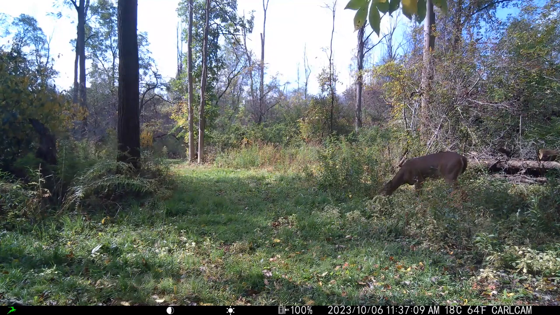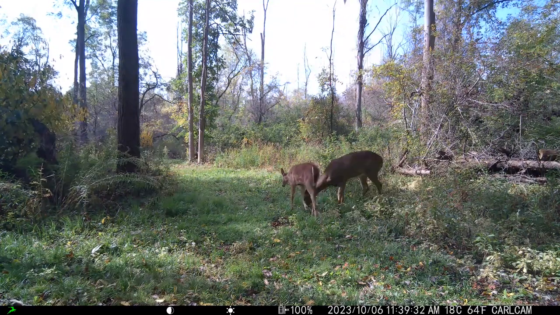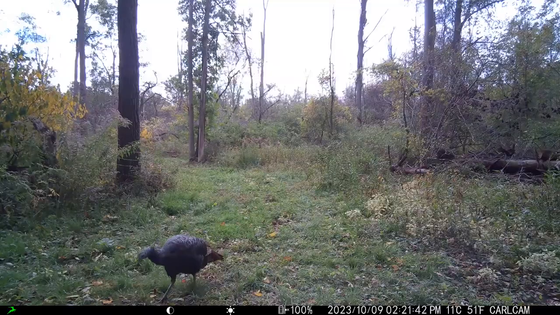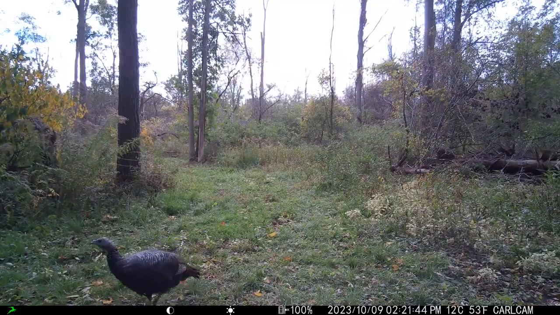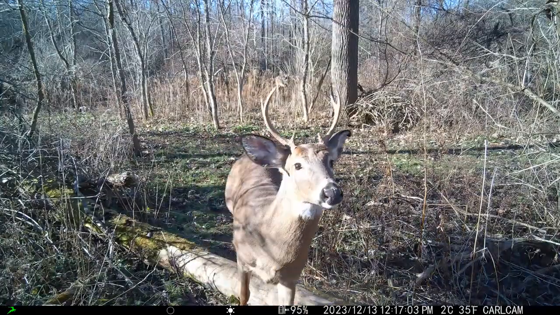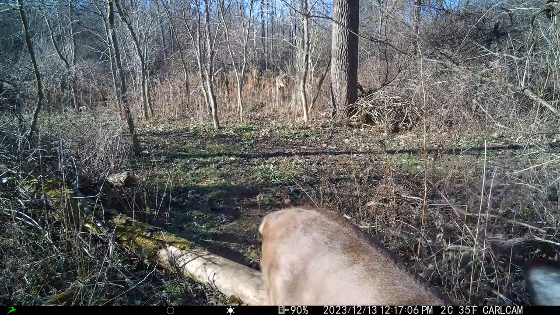It's really bright and sunny there with the shade, and again, really good resolution and good definition in the photos, good contrast between the shade and the sun. There's a little turkey going through there, but yeah, pretty impressed with the daytime shots there. Nice bright sun. This guy's checking out the camera.